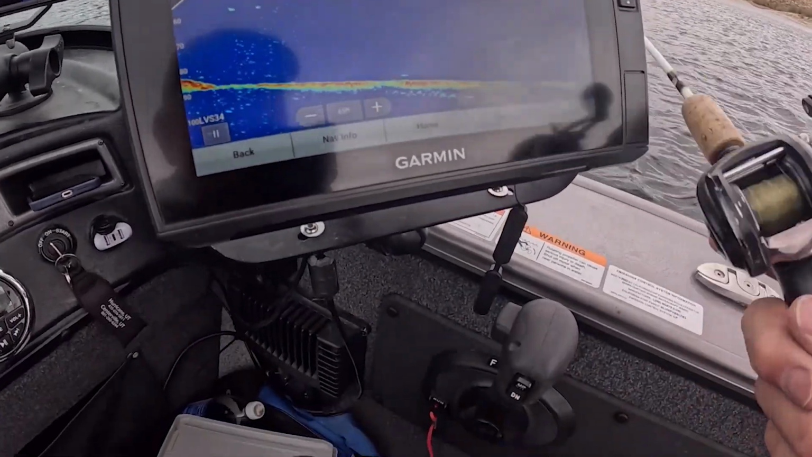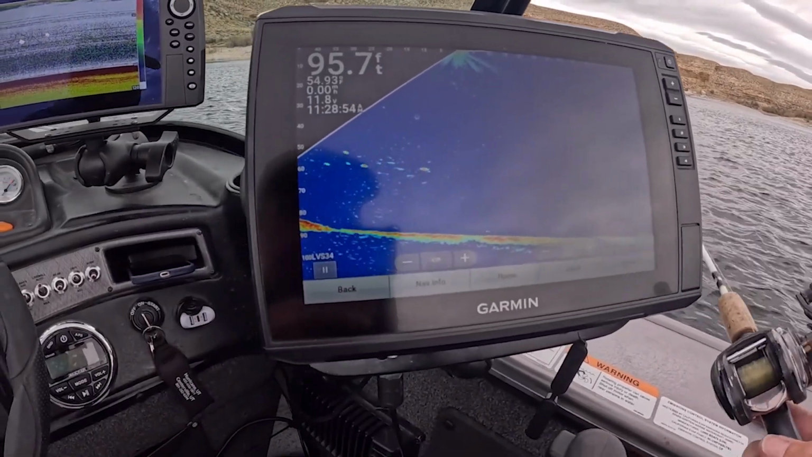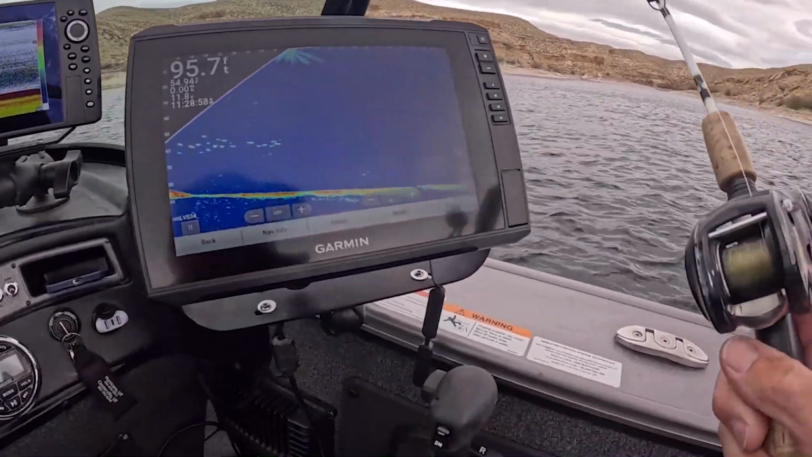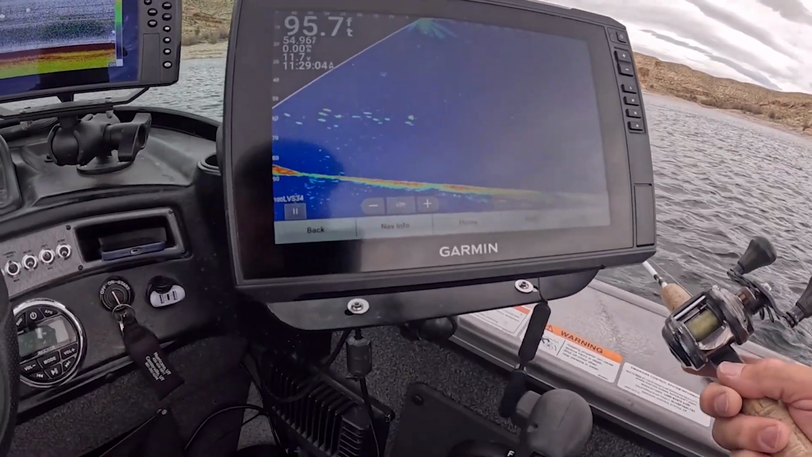I've got me just right there. Ooh, there's a fish that came down to see about me. But notice, that fish wasn't on the screen. All of a sudden, it just came into the... Oh, there, I missed him. Doggone it. That was another good bite. That was my fault. I had the bite right there.